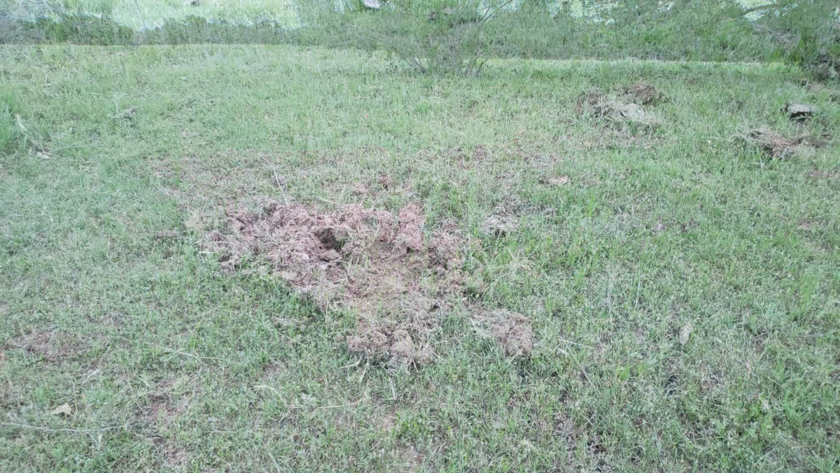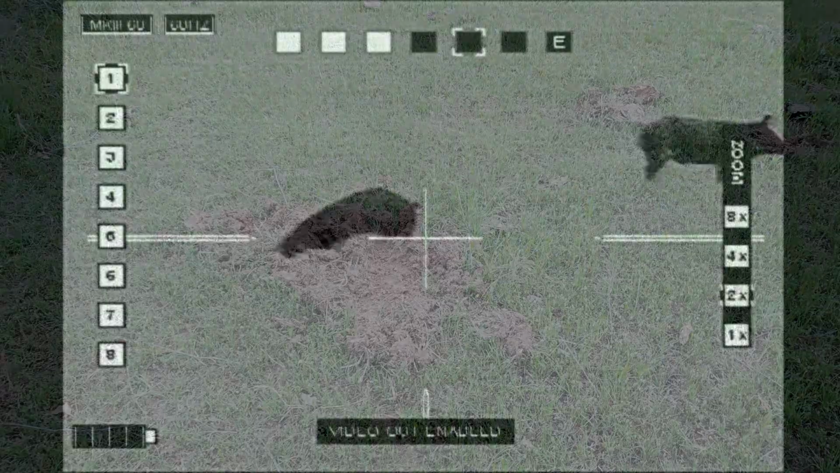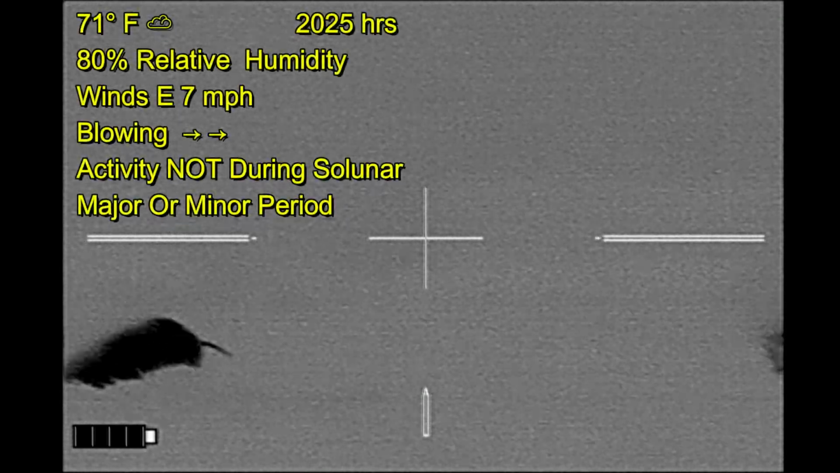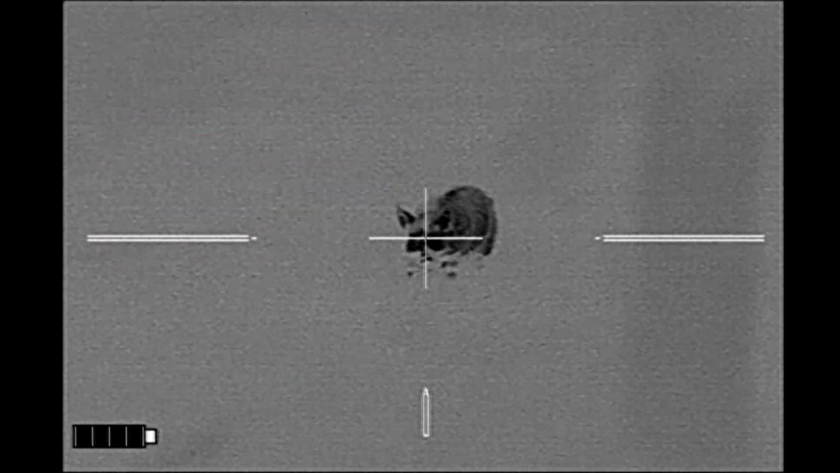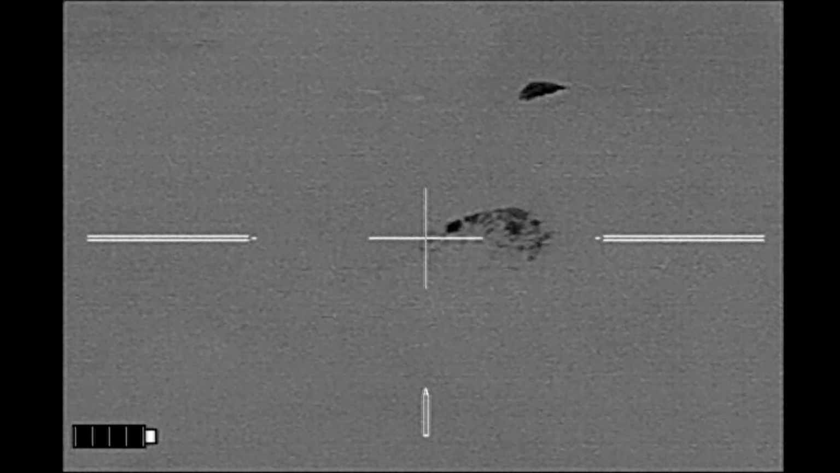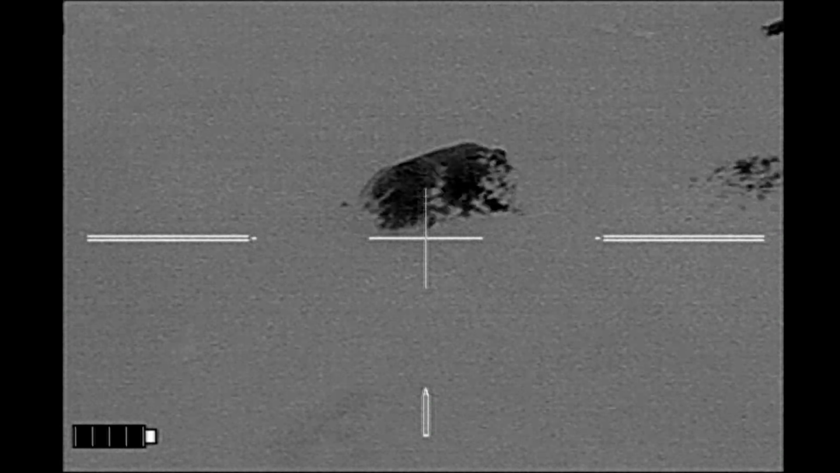Noticed fresh rooting as I went along. There was only a few hundred yards into the stalk when I came across daylight hogs. Now the wind's blowing from left to right. And it is daylight at this point. I can see the hogs, and if they look closely, they could see me too, but they're preoccupied. Here I'm partially hidden behind some brush.